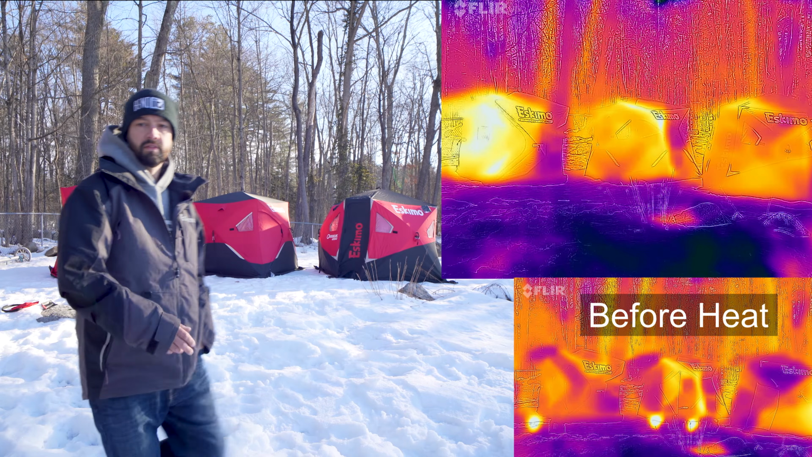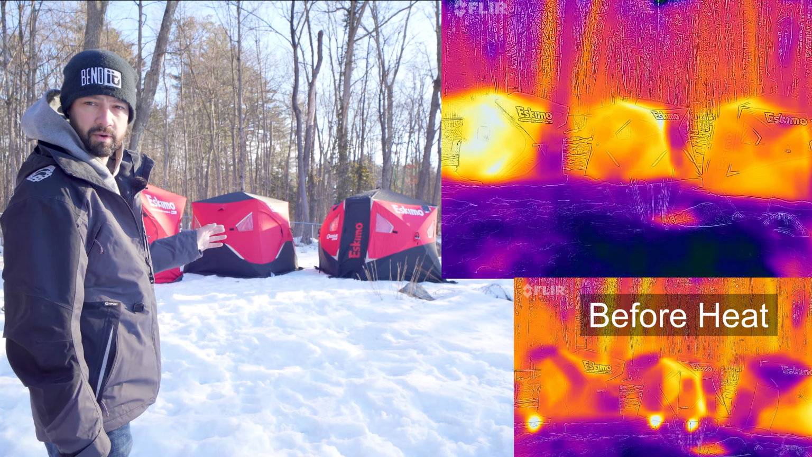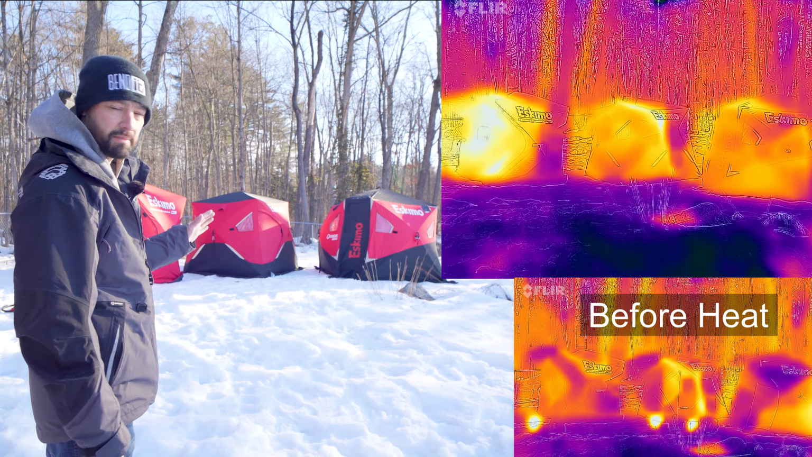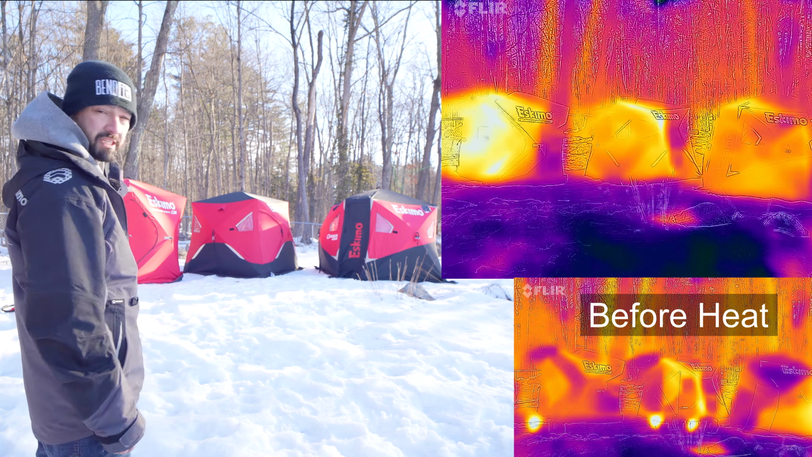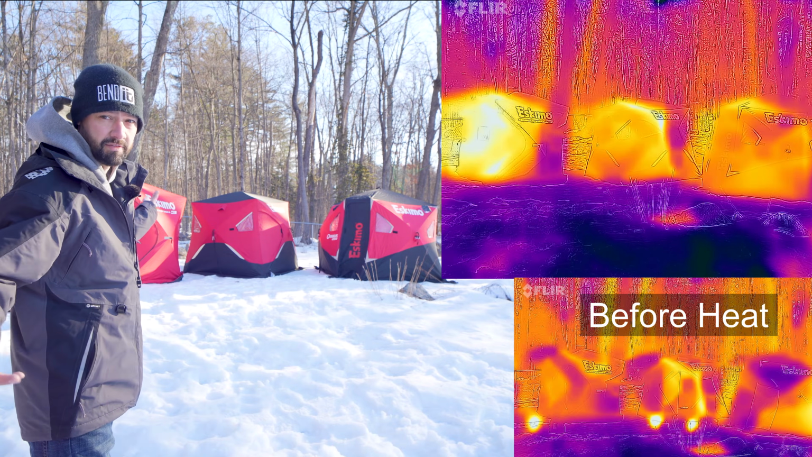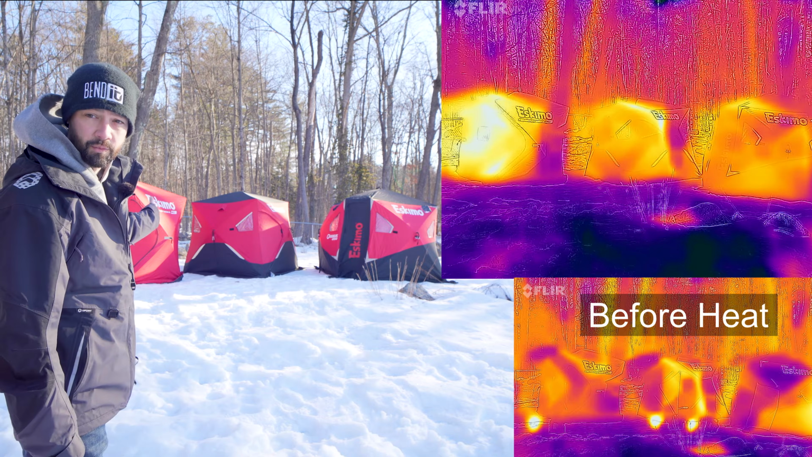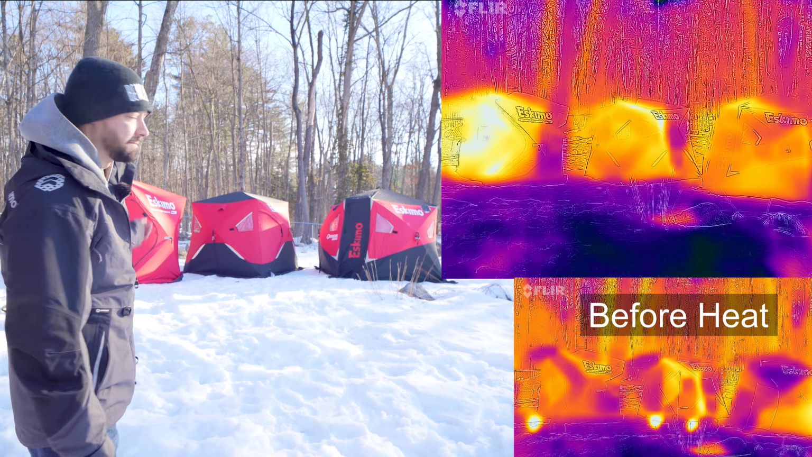So I think they're all going to reach their max temperature for right now when it's 16, probably 18 degrees up by now. So that one is expelling a lot of heat. So you're running that thing on high and the heat's just going right out the fabric. But it's not insulated. It's literally just meant to keep you out of the wind and the snow and the rain if you're out there.